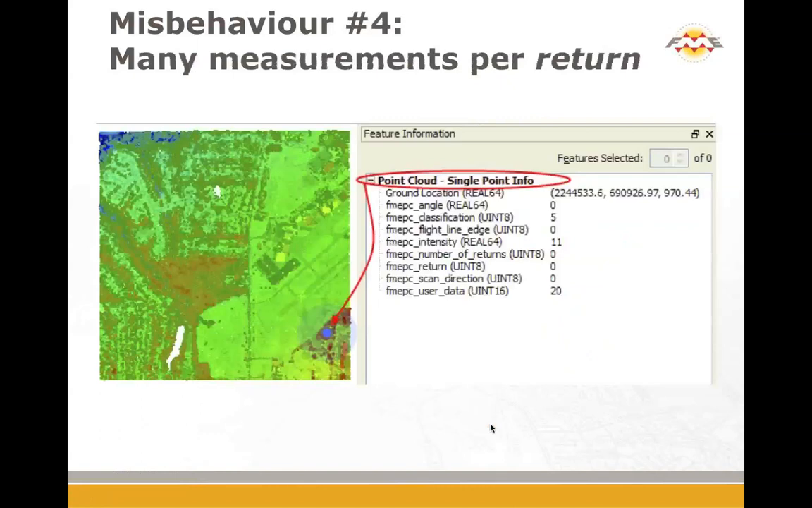And so at any given return, we also can have a lot of components, we call them. So is there an angle? Is there a classification code? This one actually had one of 5. What flight line was it? What was the intensity? And in the intensity, we have the added thing that those sometimes go from 0 to 256 or 0 to 65536.